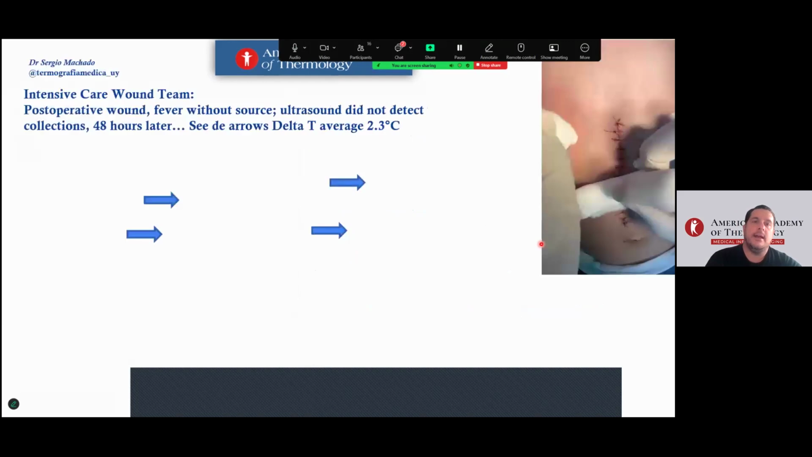Look at that. Without the limitations we're talking about here, this is a classical patient where the ultrasound, tomography, and clinical evaluation did not resolve it. These are pediatrics, a post-operative wound without fever from a source.